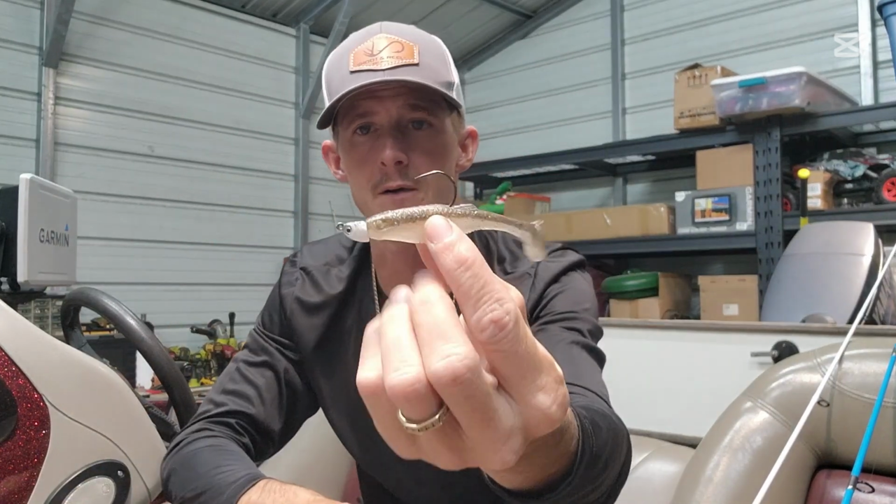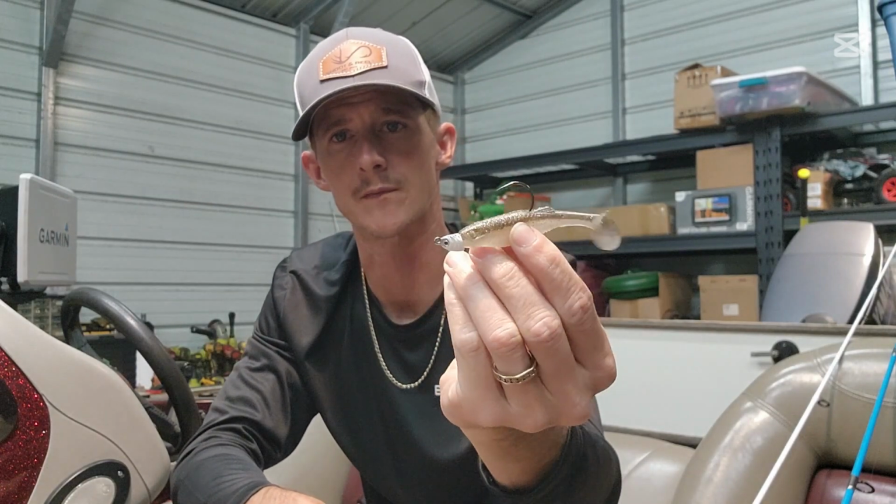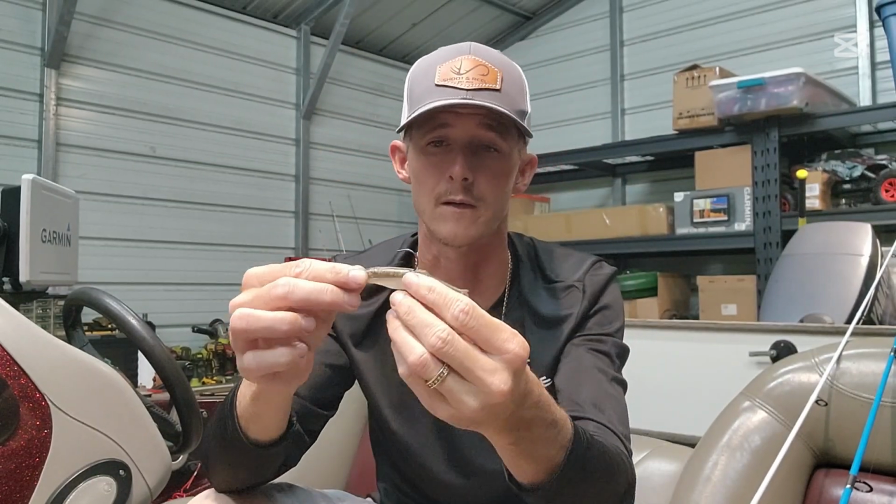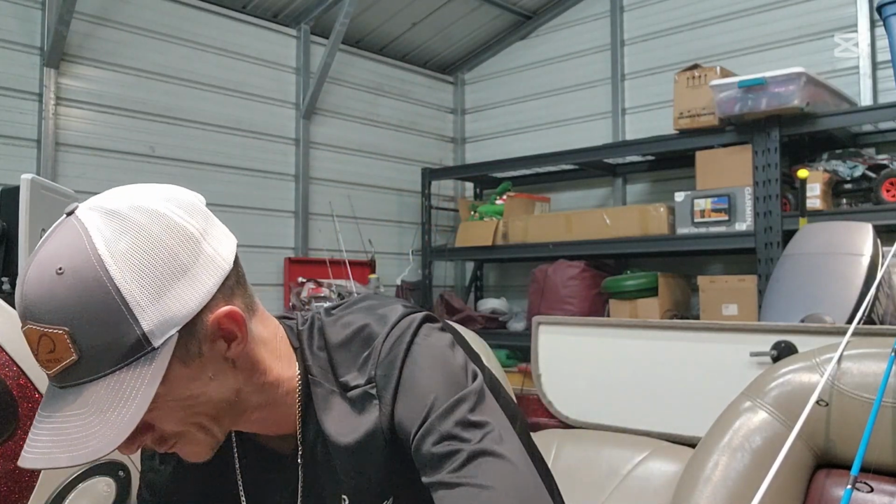You can see I got one paired right there with the mare. You could still use this with forward facing sonar, but this hook's a little bit bigger, so I would be throwing this more on a medium heavy, medium powered bait cast rod. And then, like I said, the line that I'm using,